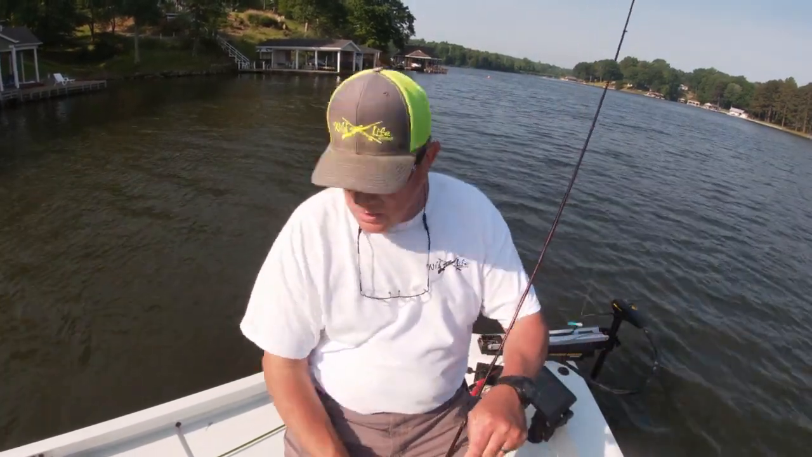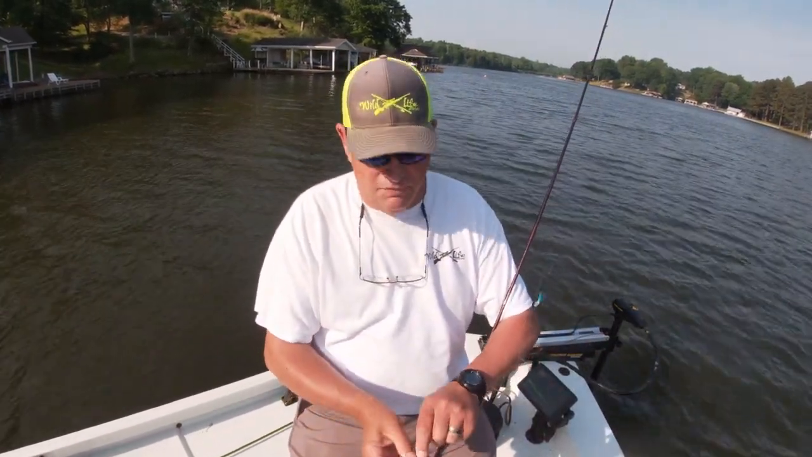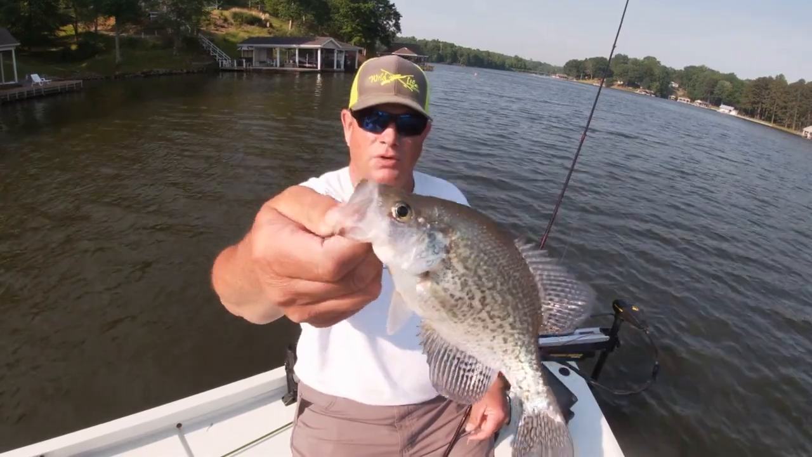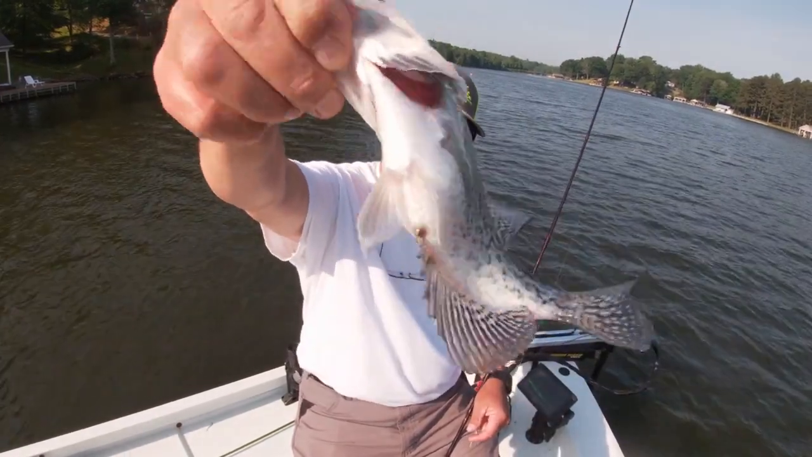Well, I switched up my colors. Now I fished the dock. The crappie are not under the dock. They're out away from the dock. That's a pretty good fish. Look at that belly. Looks like he's been feeding.